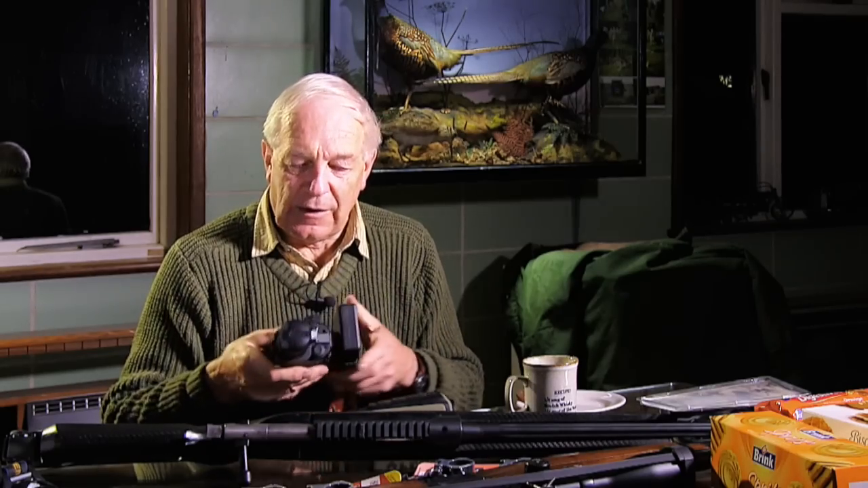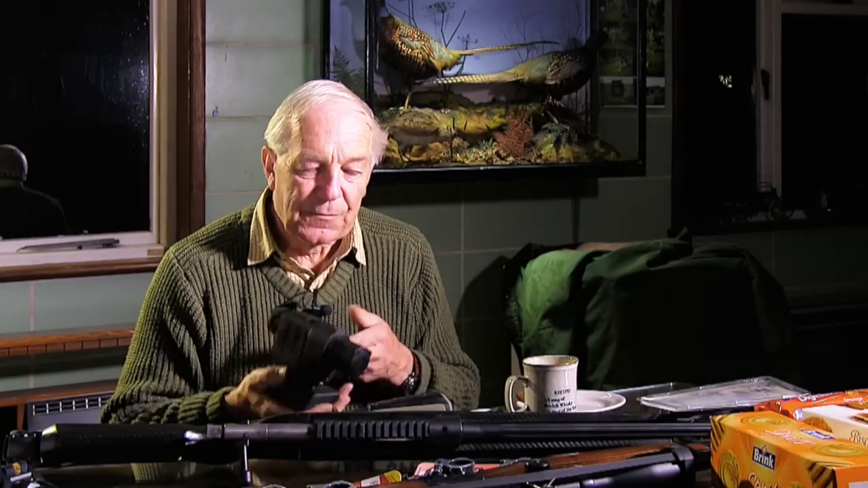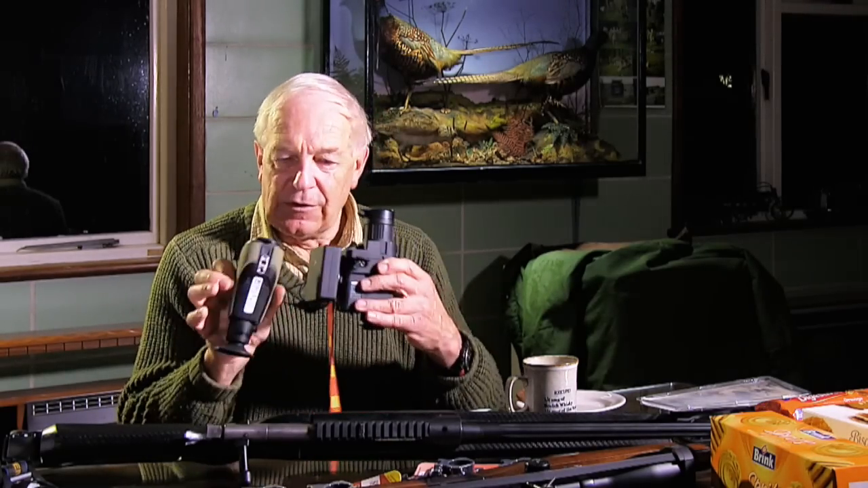This is my foxing kit, which is big and the batteries last 9 hours and all this sort of thing. Just turn it on and solidly run. This is the Quantum. You can see the difference in the size.